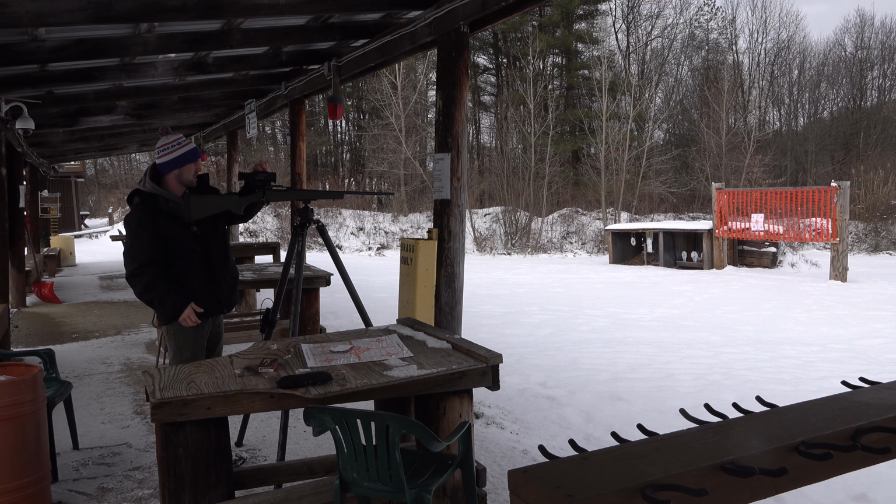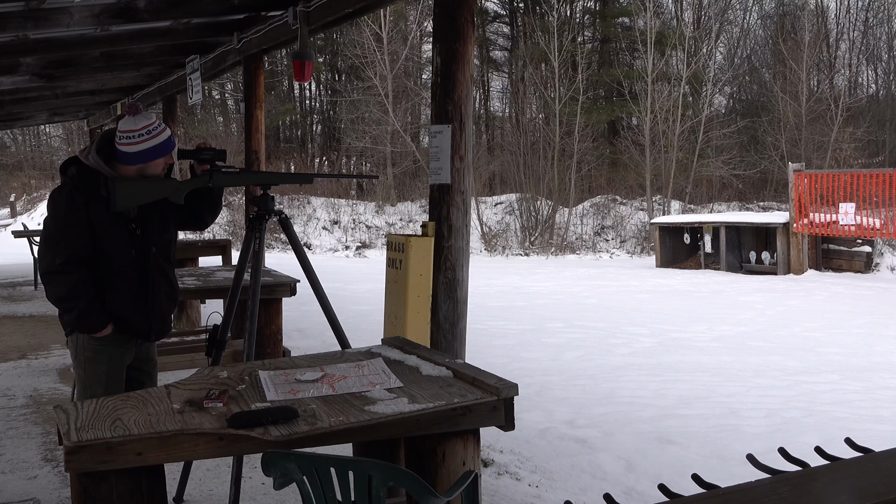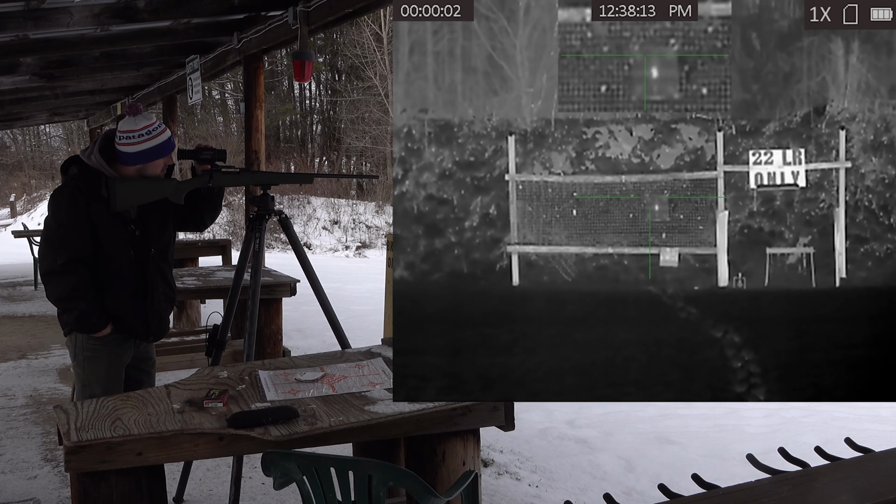Now I'm going to switch the crosshairs and set in a different reticle for this video. You go into the menu, which is the center button, you press and hold, and you go down to reticle, and then you just pick the reticle you want. So we're just going to go over to reticle 3. I don't love it, but we'll just use it for the video's sake. So I have my new reticle. I'm going to start recording again, and now we're ready to go.